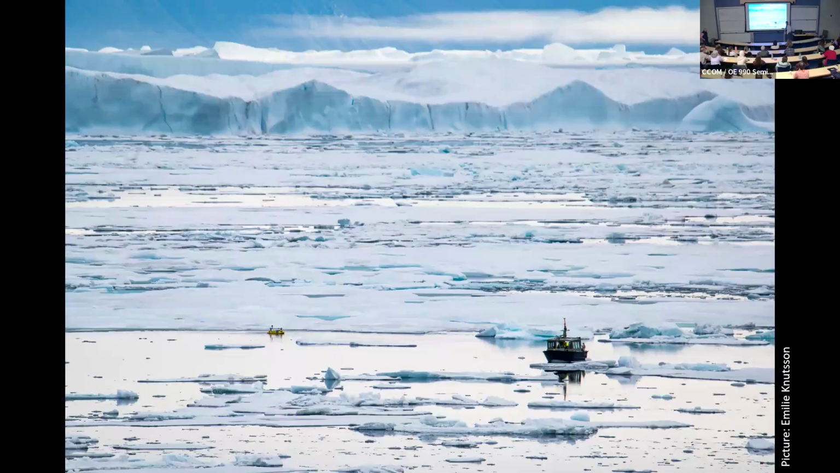But this is kind of the operating environment that we found ourselves in. This is taken from the ship. This is Moonen. I'm standing on the back deck. The echo boat is out here, and we're going this way round, that way round to go after an iceberg.